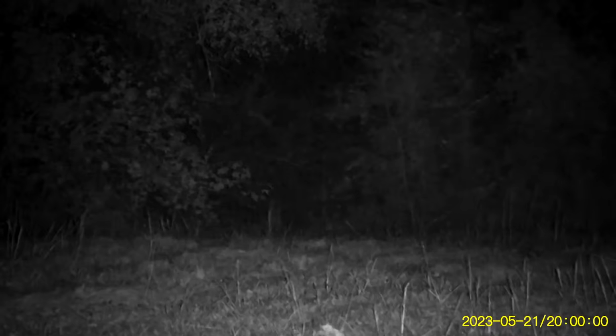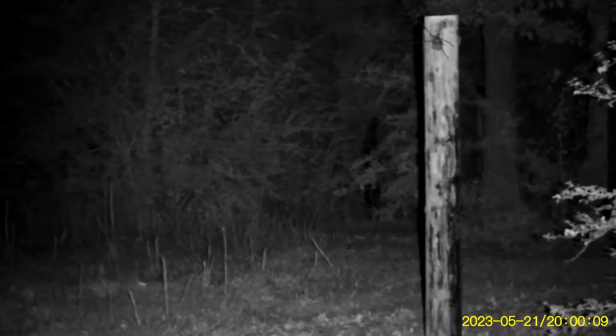But as you can see, it's lit up very well back here. I kind of bumped the IR down a little bit, get that back up. But yes, it does an awesome job, in my opinion, of lighting up the whole property back there. I mean, I can see everything. If there was something back there, I'd see it.